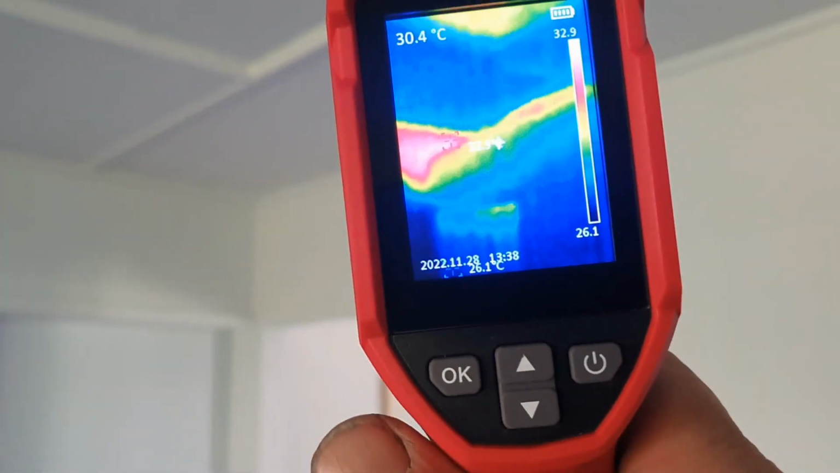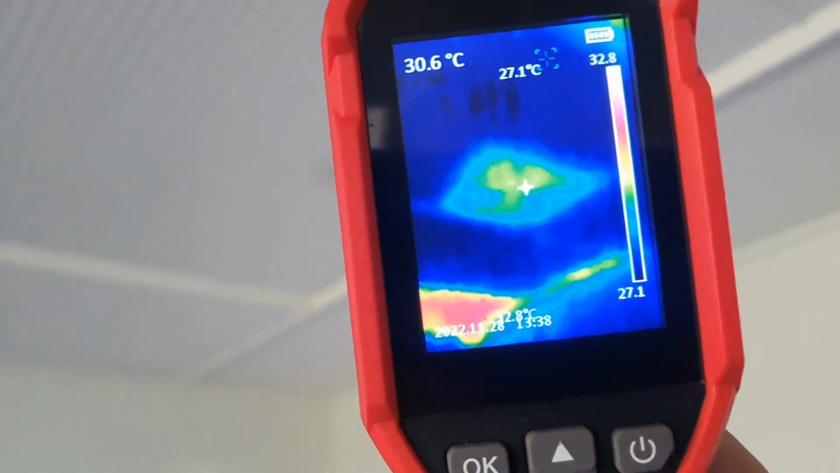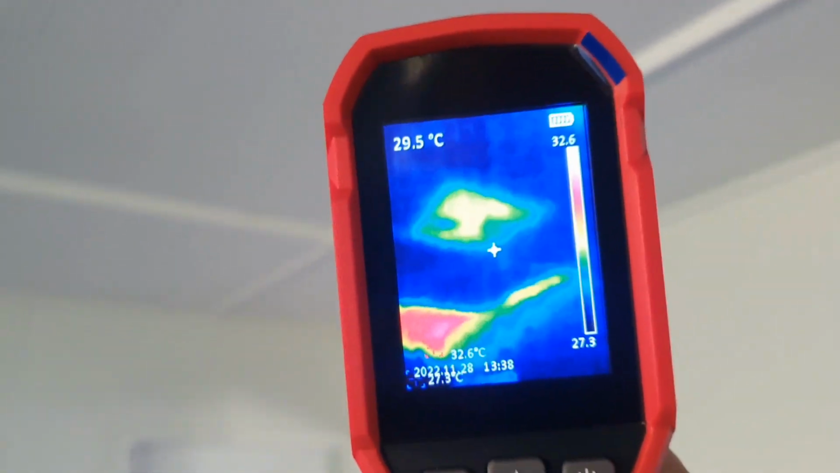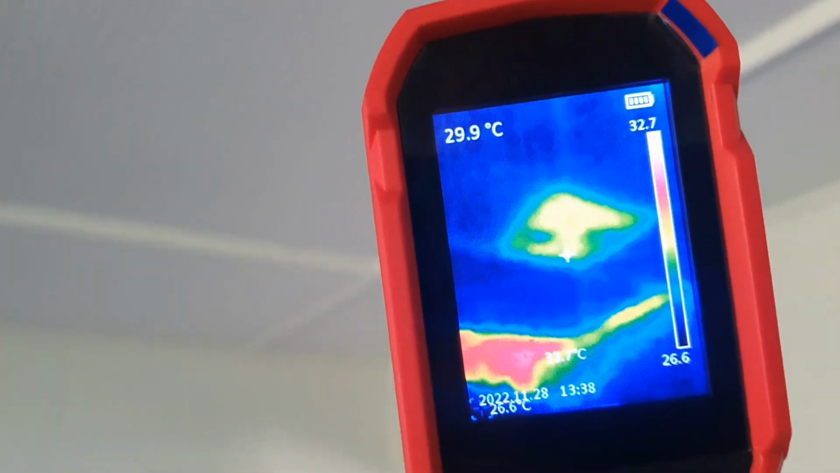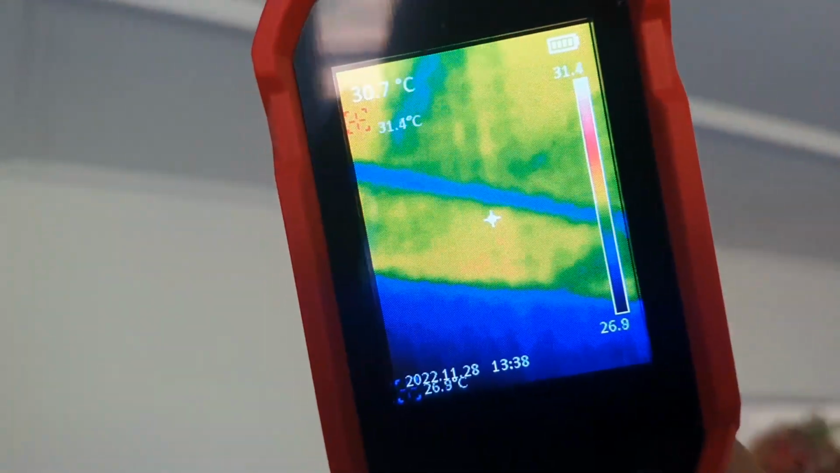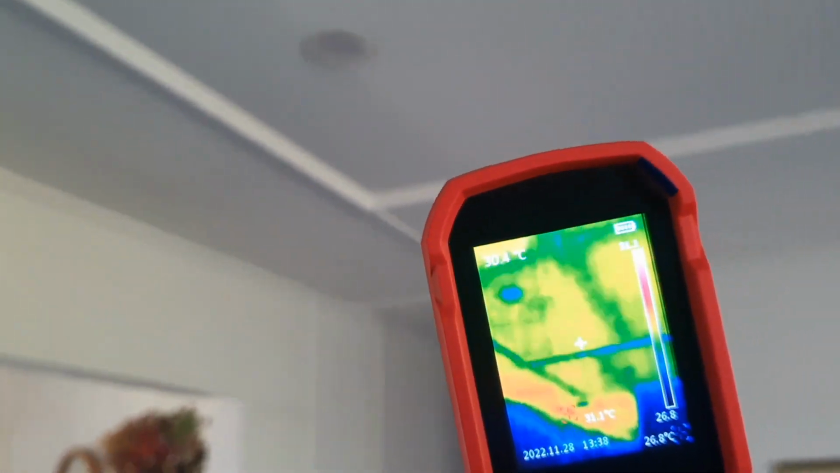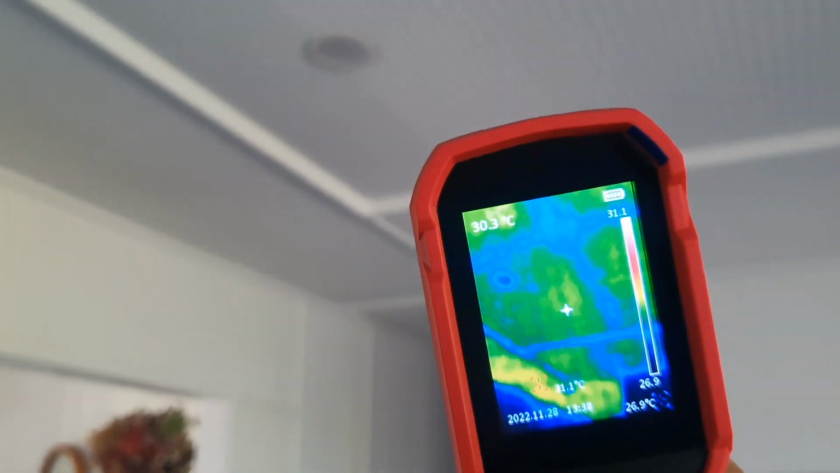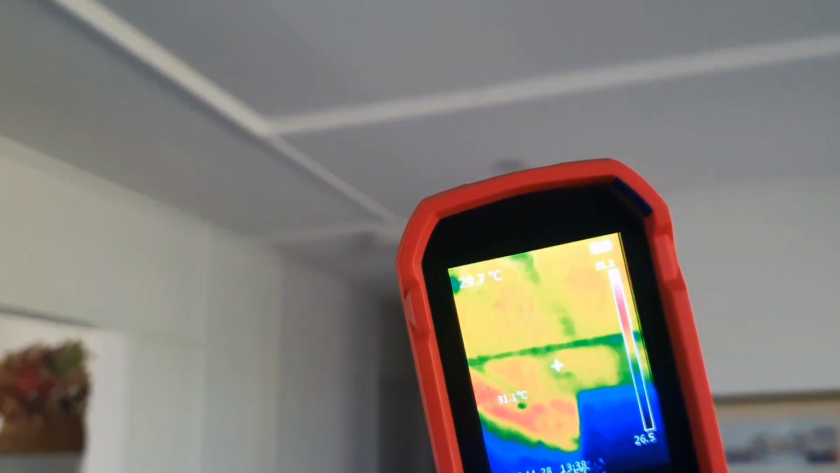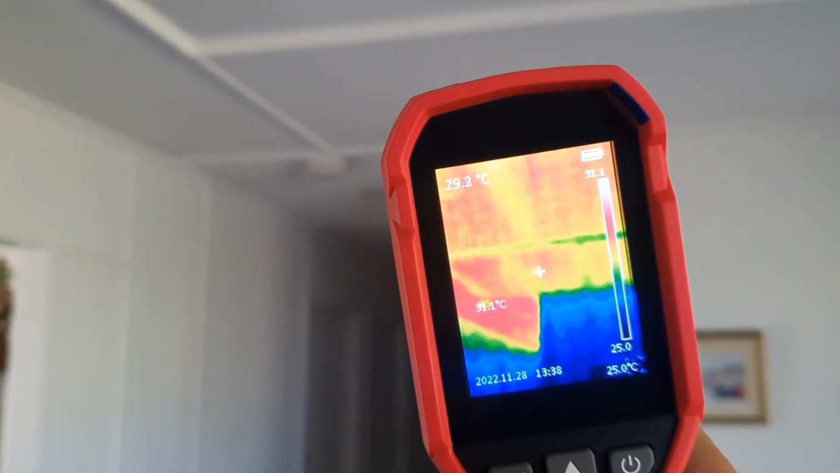A hot spot in the corner there, and another weird one there. That's strange. It's sort of around that light, but obviously there's a bit of insulation there. But then we come over here where there isn't any at all, and it's really hot. I think you can see the roof joists through the ceiling there. Got some work to do.